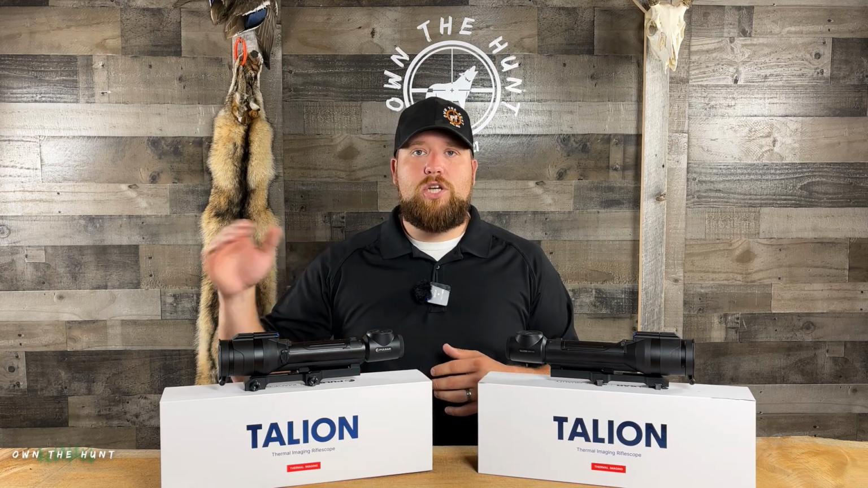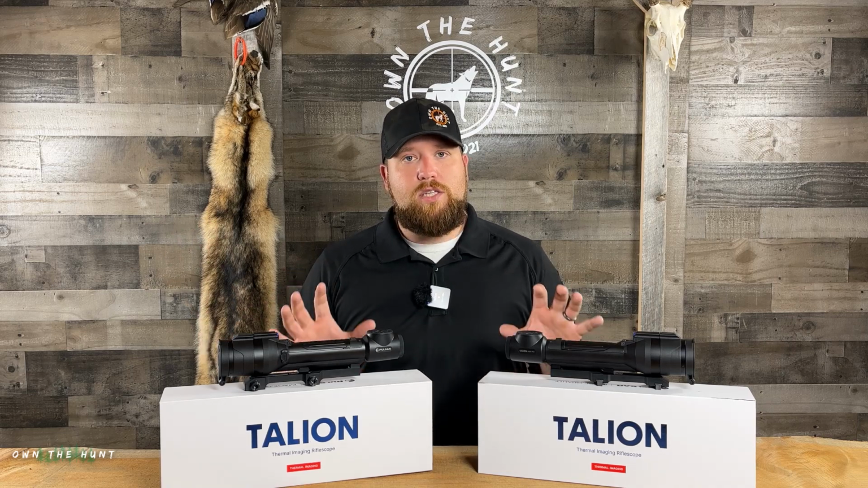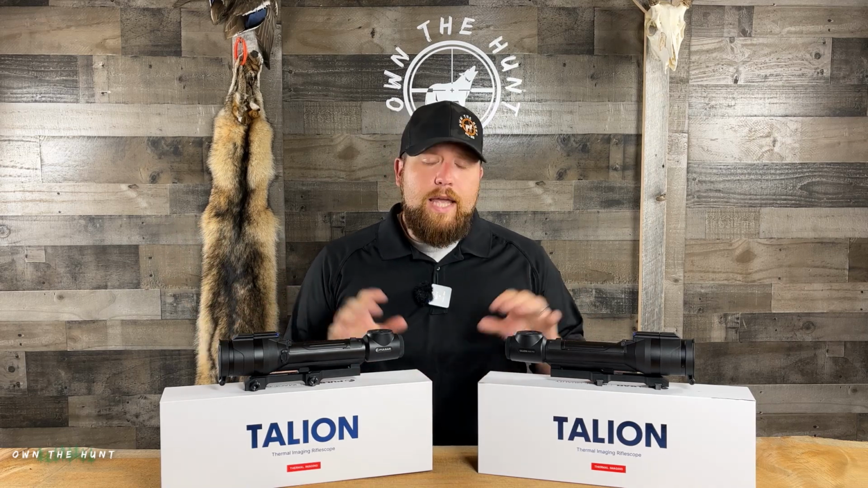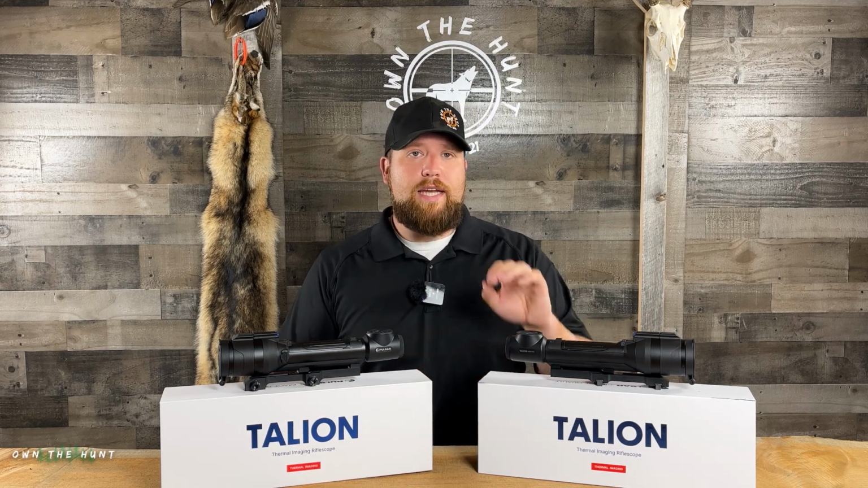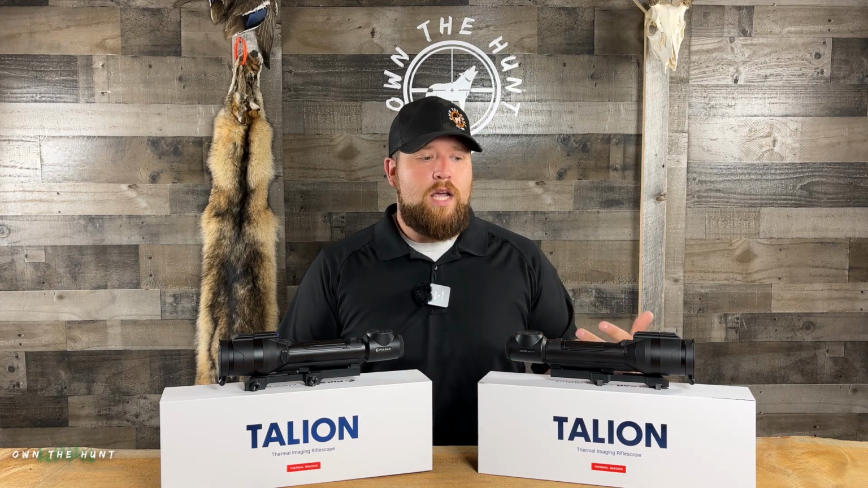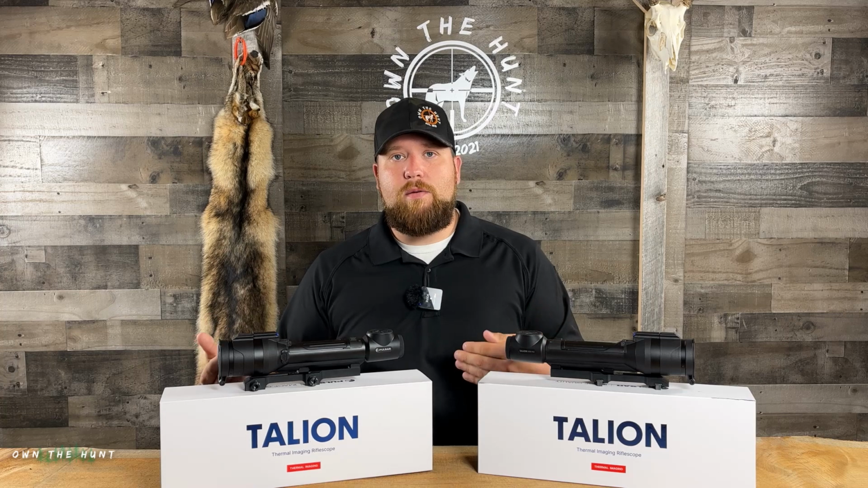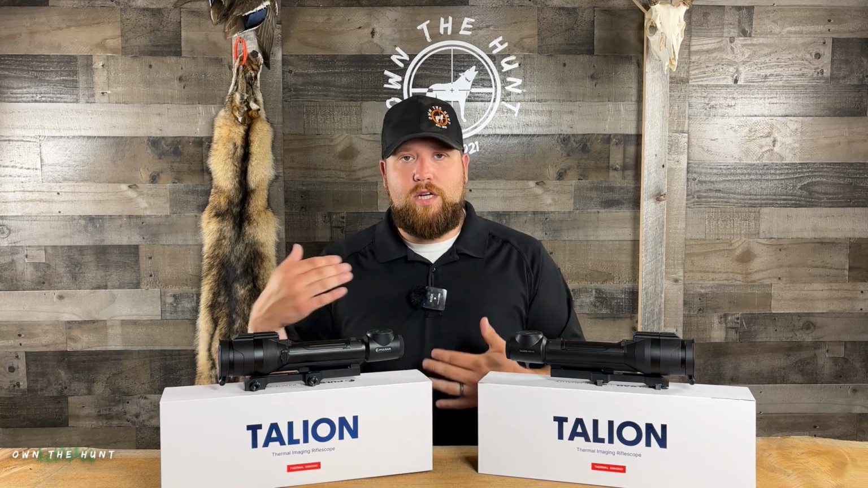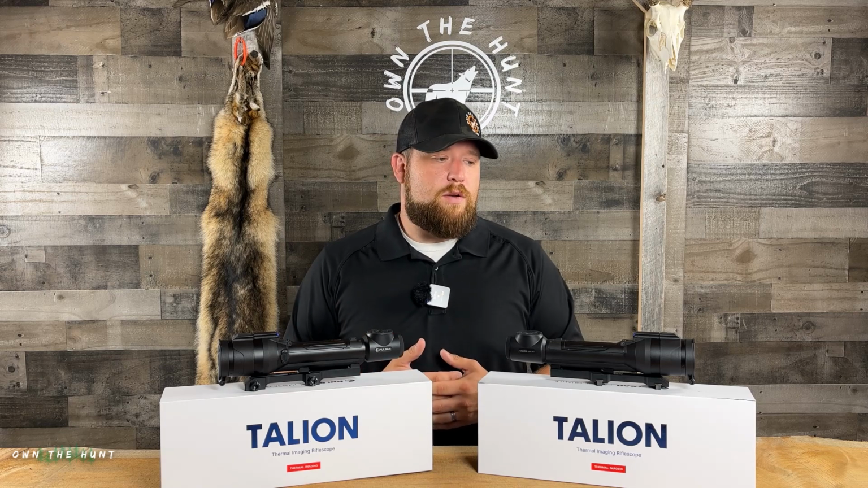If you're taking shots on coyotes at 150, 200 yards, I feel like 2.5 might be on the low side for you guys in the 384 resolution. Now, if you step up to the 640 resolution, I think a 2.5 can get the job done a little bit better because you have that higher resolution. You can zoom in more with your digital zoom and identify your target a little easier.